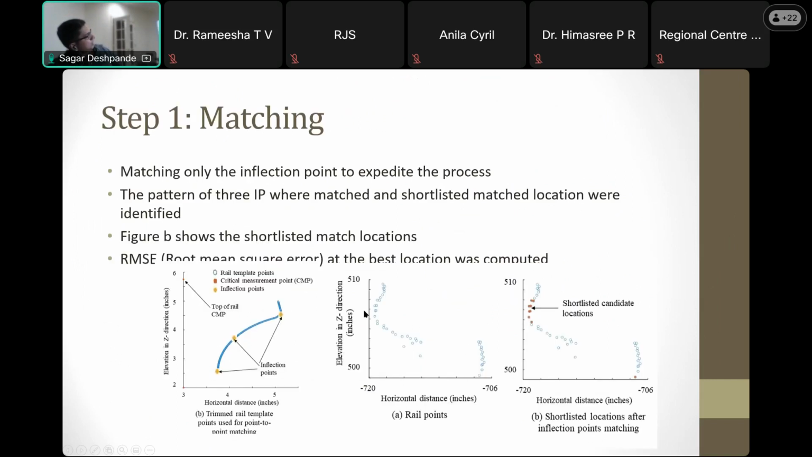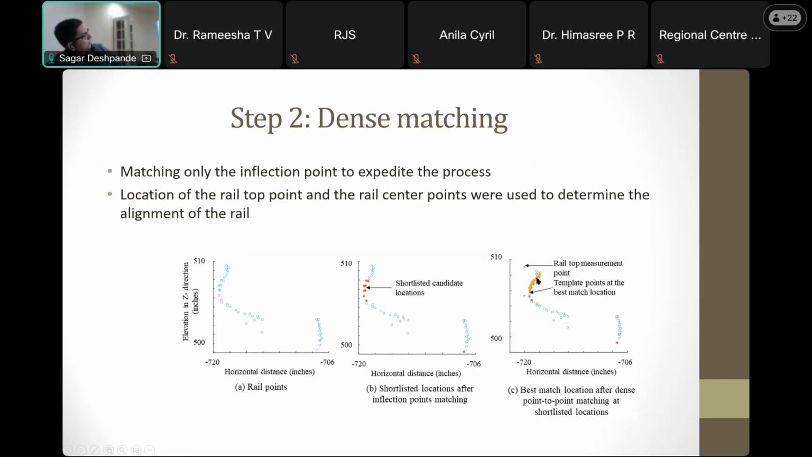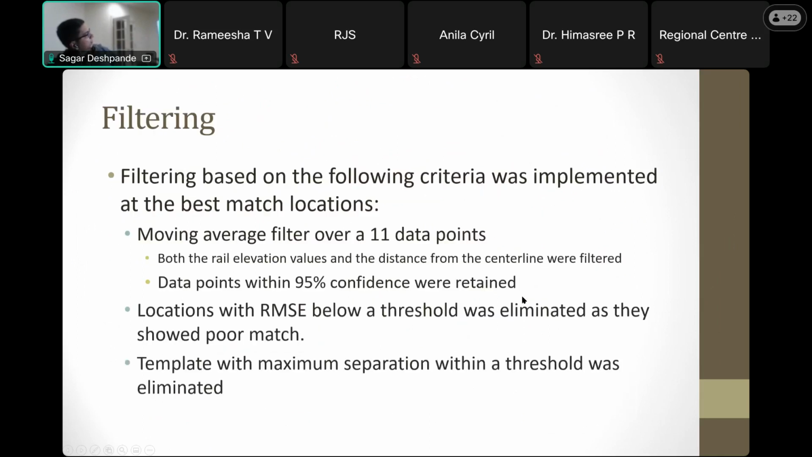You can see this kind of fitted in that here. And once I have that, you can see that is the fitted data here. Once I have that, I can get these important points, rail top and rail center, and map the whole thing again. Okay. There were some moving averages used to filter out outliers, and data points with 95% confidence were retained.